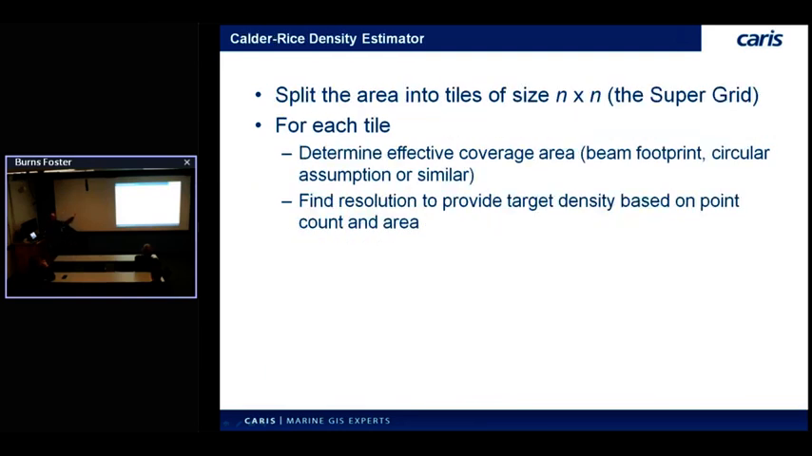I'm generalizing a whole bunch of math that Brian does here, but generally Brian's looking at, for each tile, the effective covered area based on beam footprint or a circular assumption. There's a couple of different techniques we're playing with right now. And based on that insonified area in the tile and a target density, that's how he figures out what resolution to use to get that point density. So it's pretty similar. We're both using area-based techniques and trying to get to a target point density. The math and approach is a little bit different.